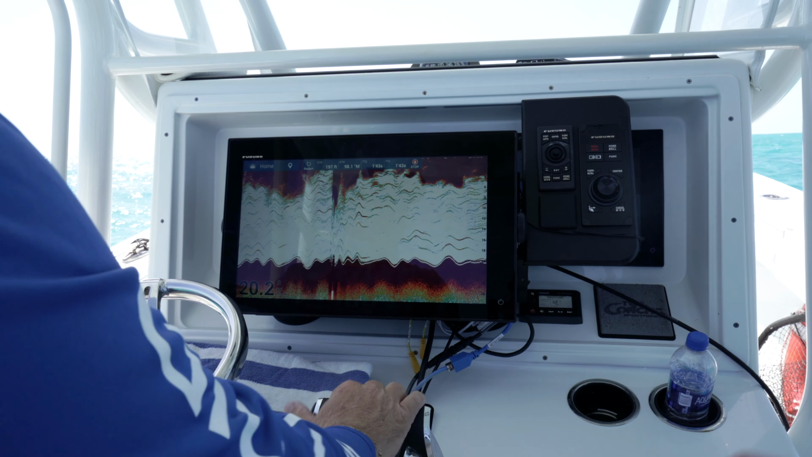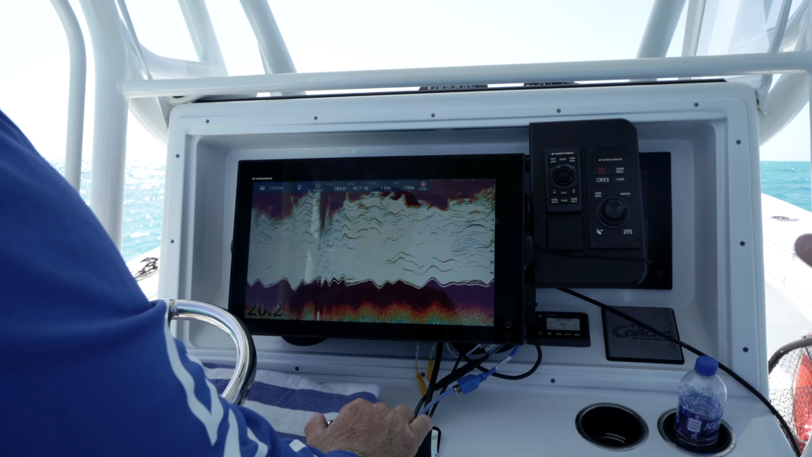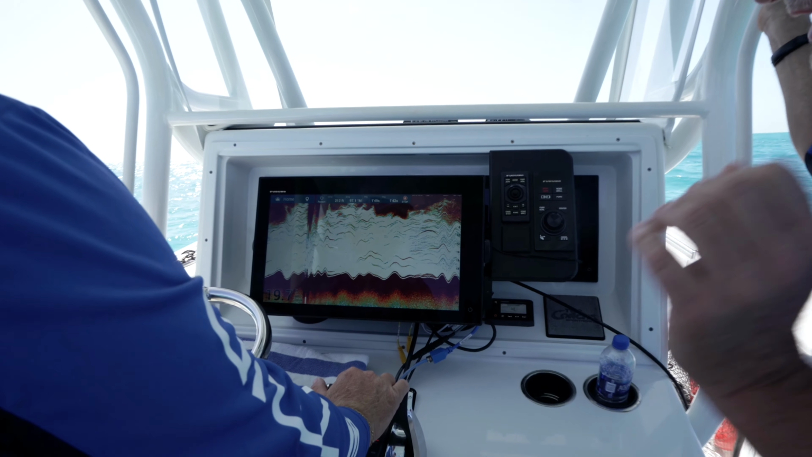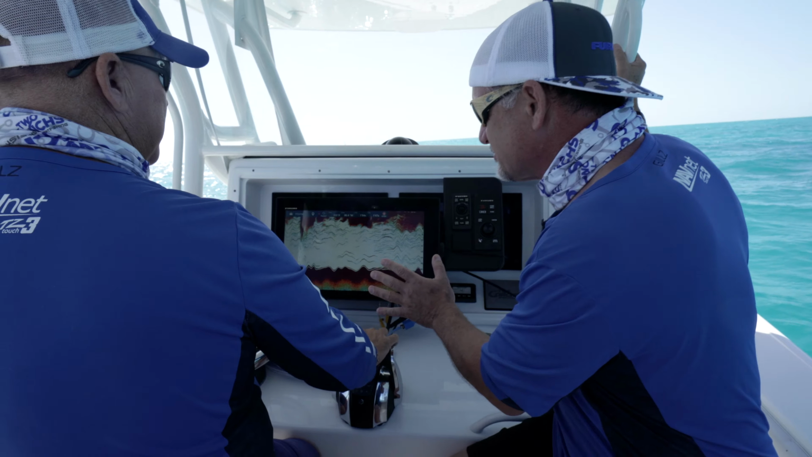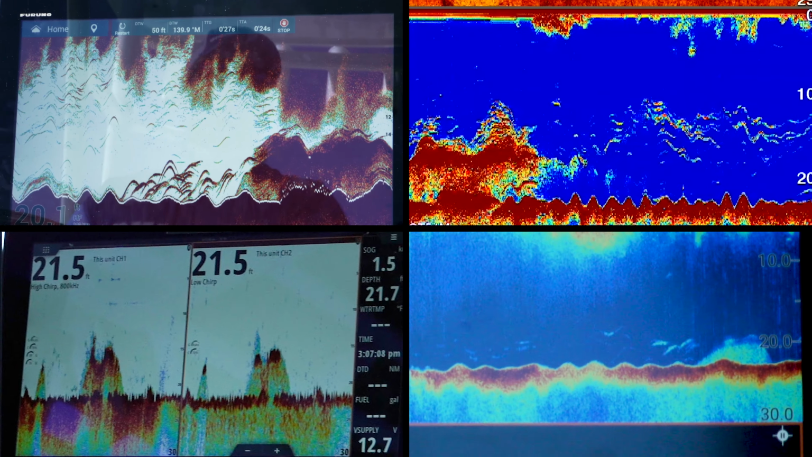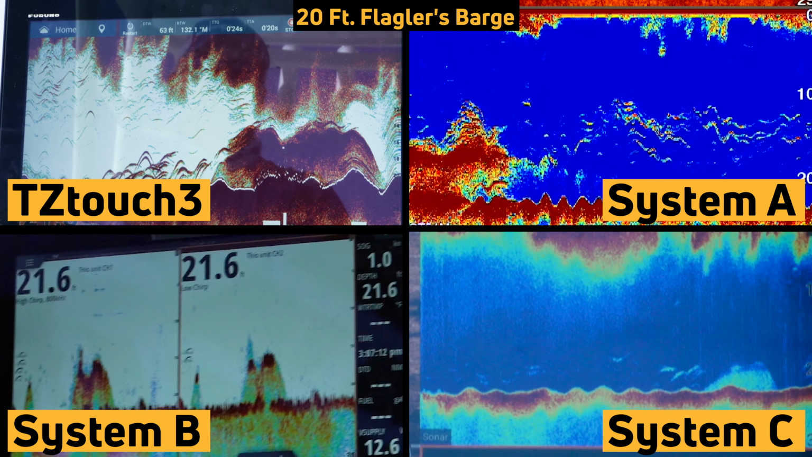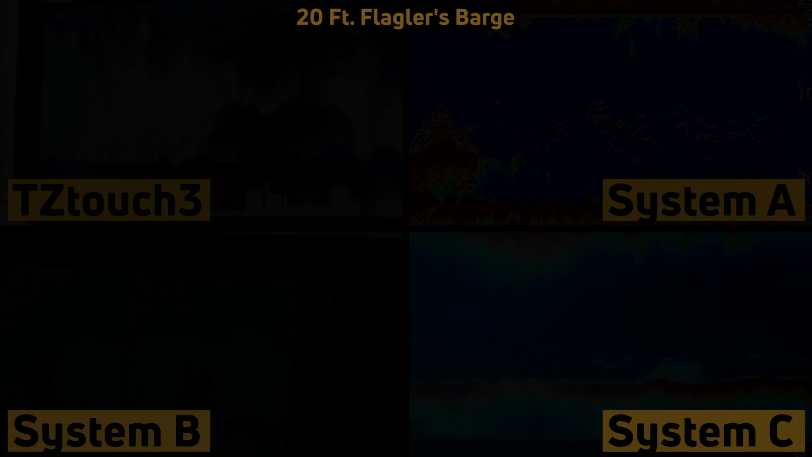And 2 keystrokes too. That's the great thing about TZtouch3, that the user interface is really optimized to allow you to change it on the fly and not touch the screen so much, and not spend a lot of time making small changes. It's really easy. Even in 20 feet of water over a Flagler's Barge, all 4 MFD's internal fish finders did a great job of displaying both the wreck and the fish surrounding it.